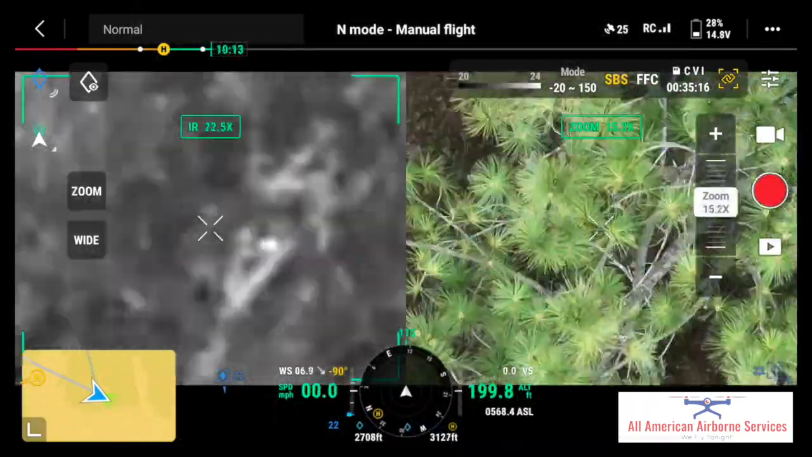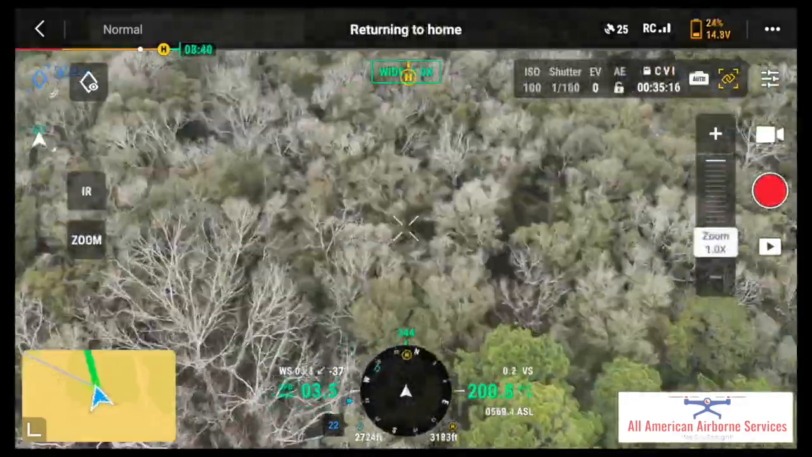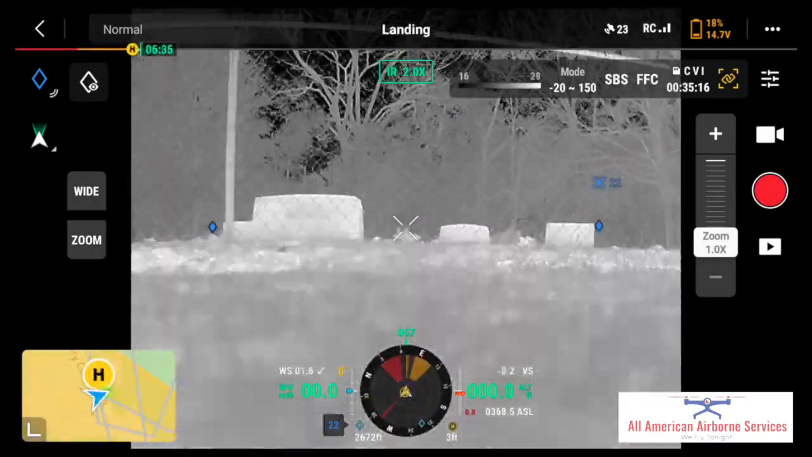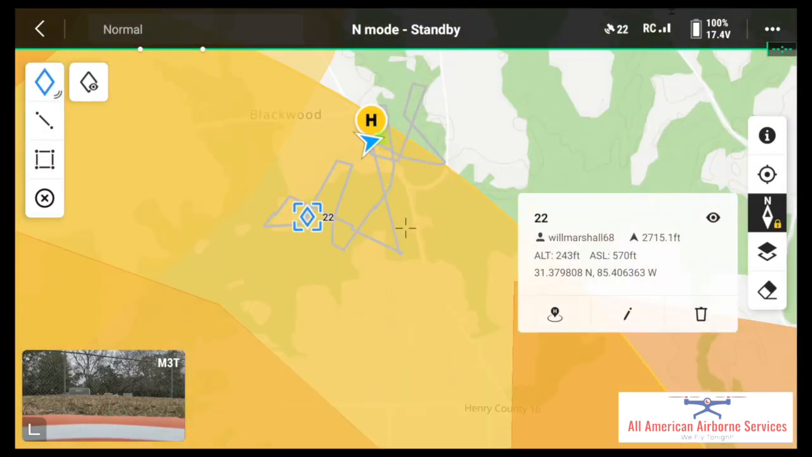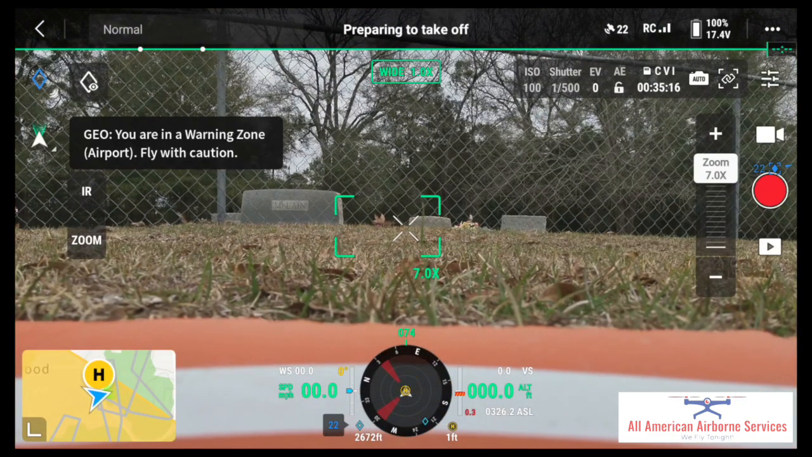Alright, so I do some more searching here in the area where I thought I might find some deer, and found absolutely nothing. So I come back home, land, put a new battery in, and we're about to take off for the second mission here. You see me planning it, where we're going. Taking off here at Blackwood Cemetery.